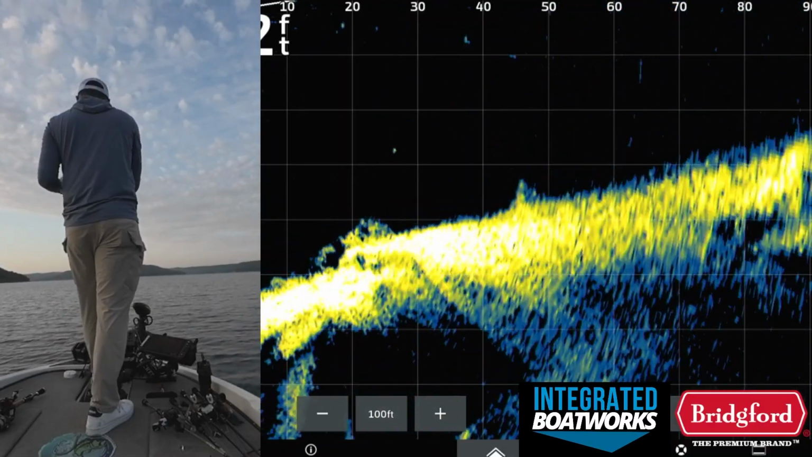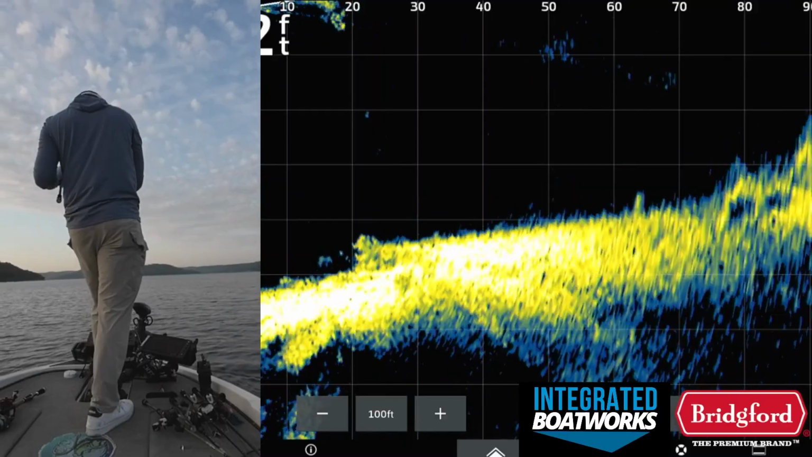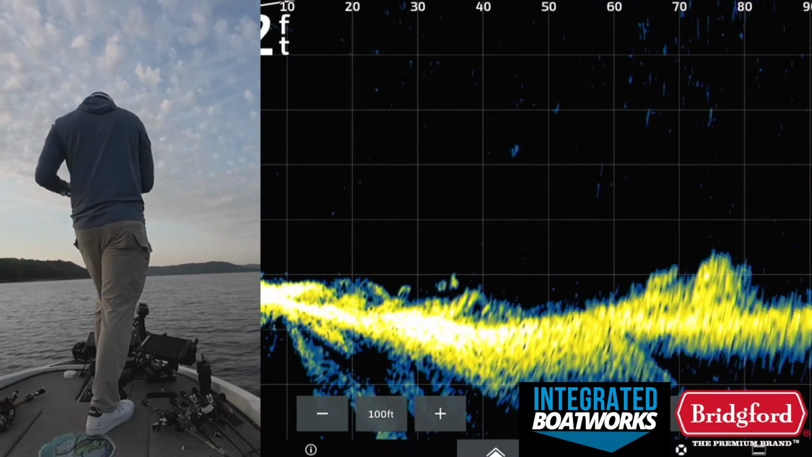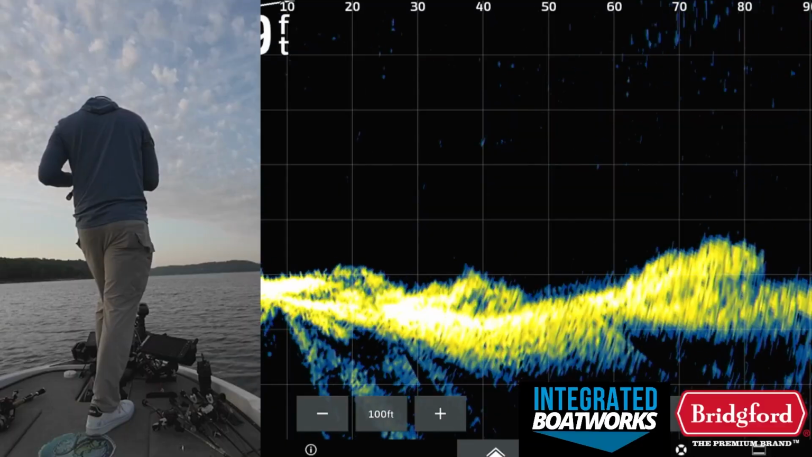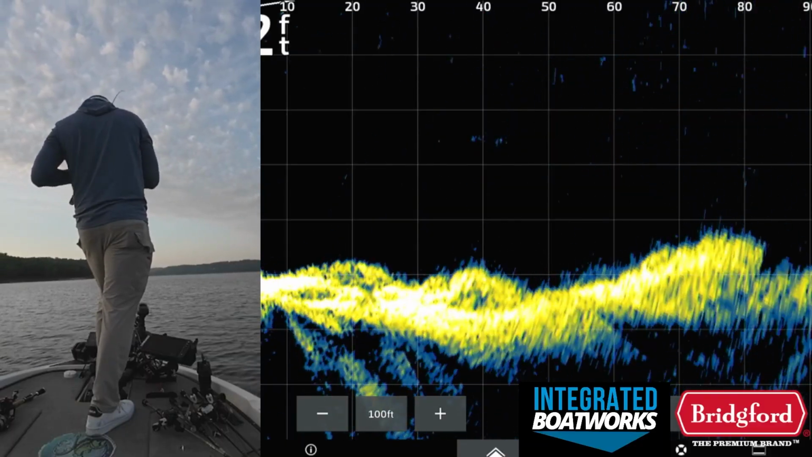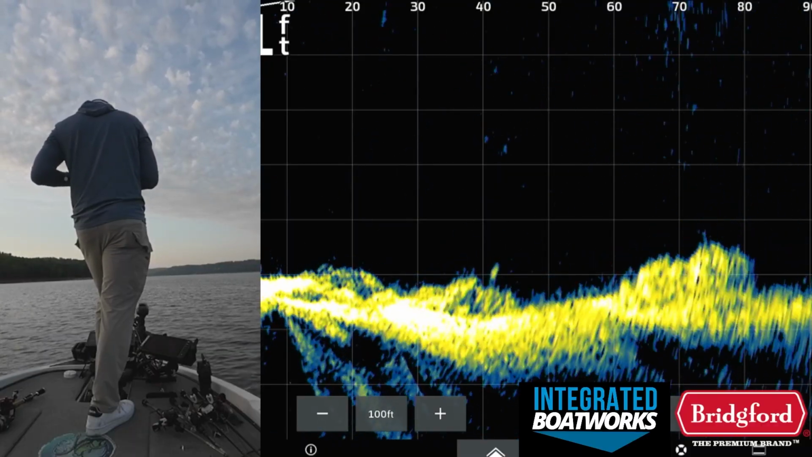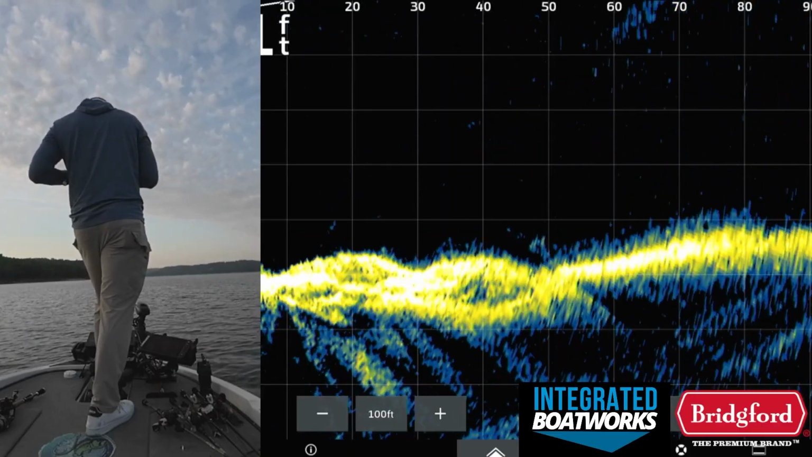Coming a little bit hot, actually. Slow it down a little bit. There's a few fish around that brush. Jig's down there 50 feet. This new Livescope makes it so easy to see these fish. You see your bait and everything. It's crazy.